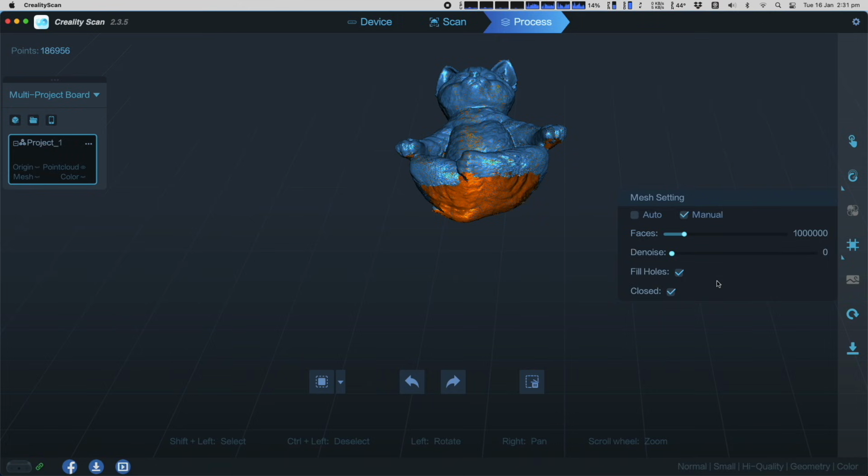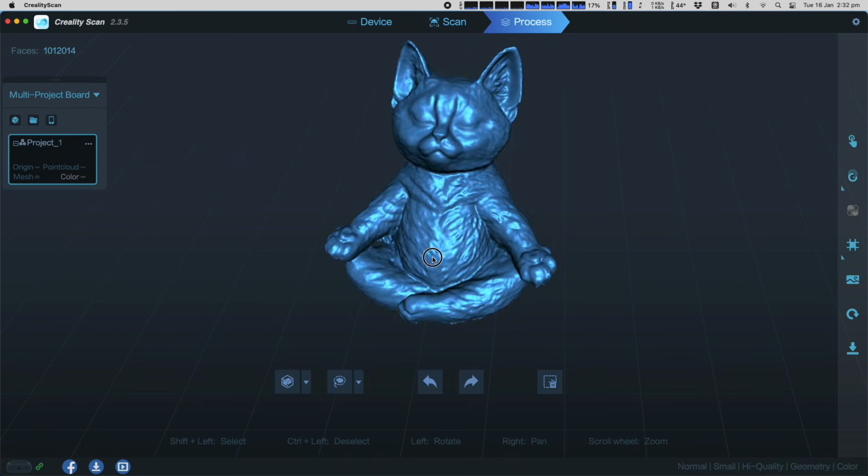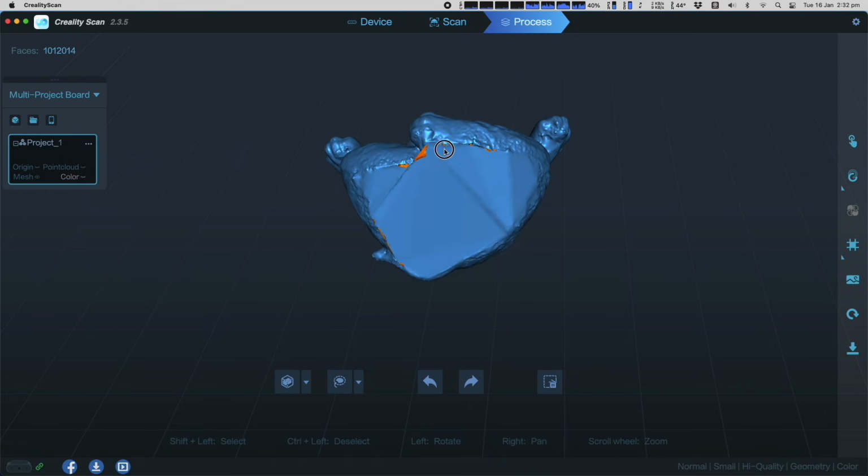I also have the option to force a limit on the number of faces if I want to reduce the model complexity, and the option to denoise, which will smooth out the surface. I want to retain as much detail as possible, so denoise will remain off. Press the mesh button to redo the mesh using our manual settings. Now we have a solid scan of our Zen Kitty.